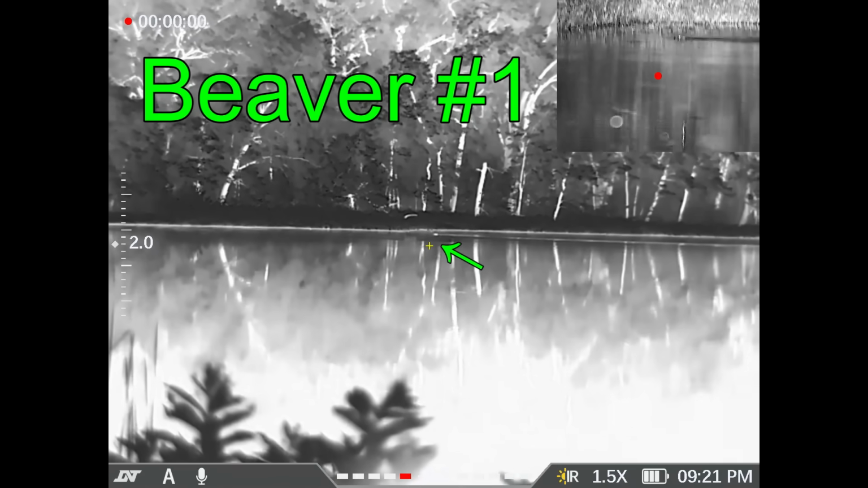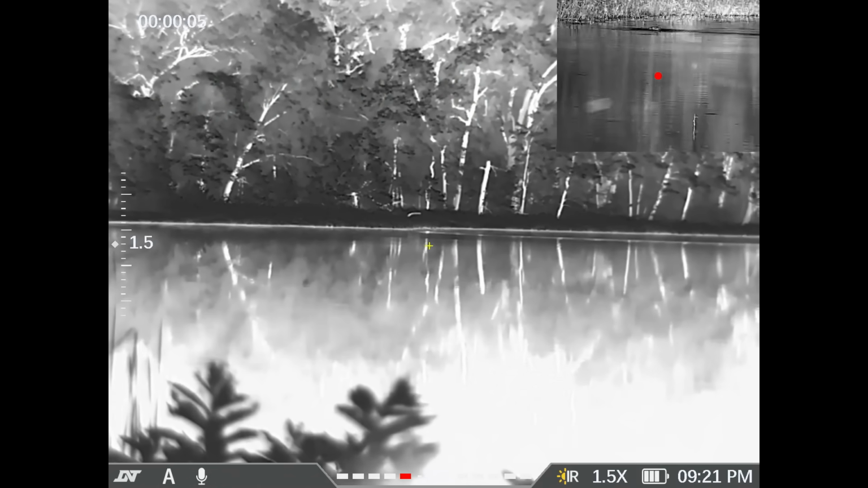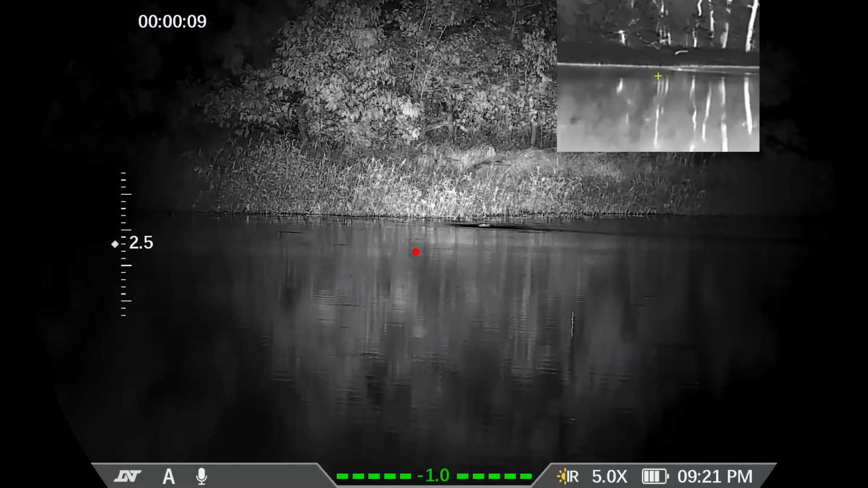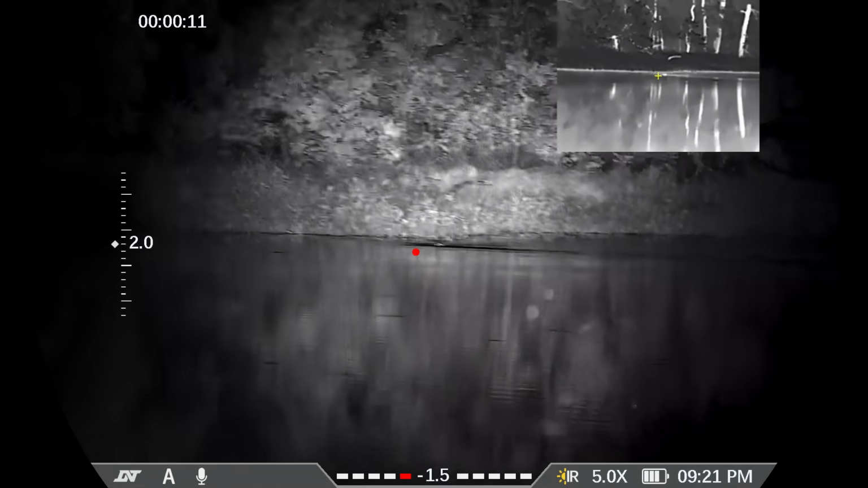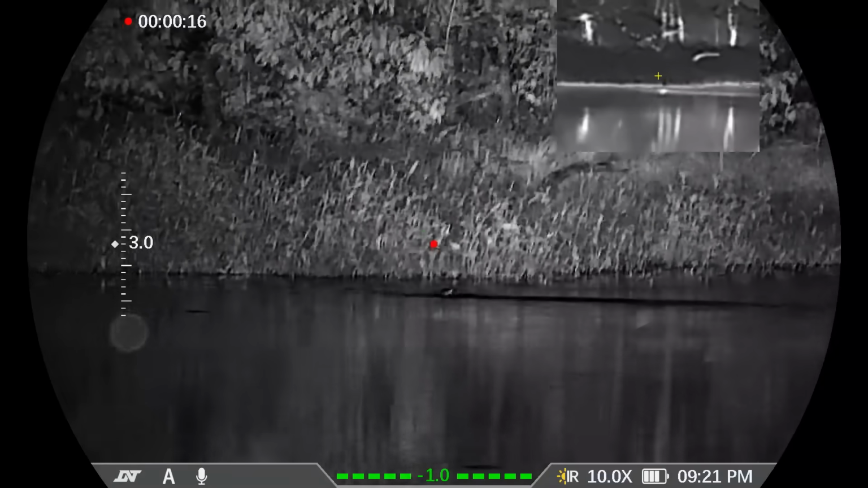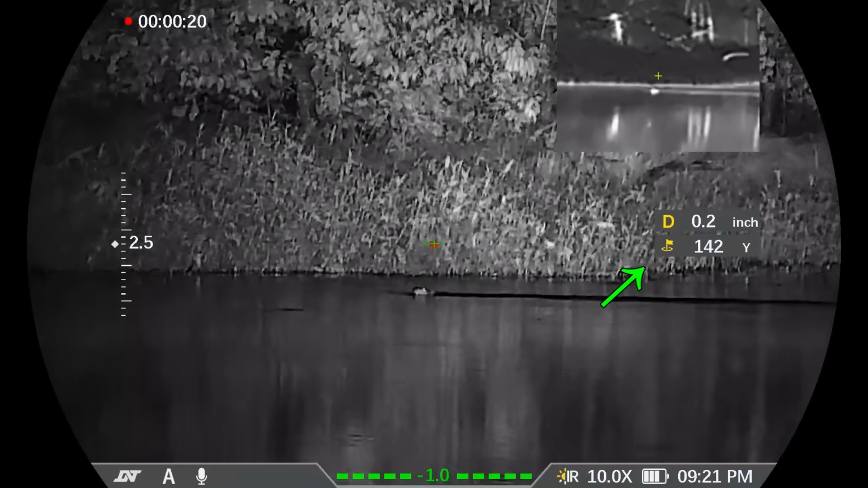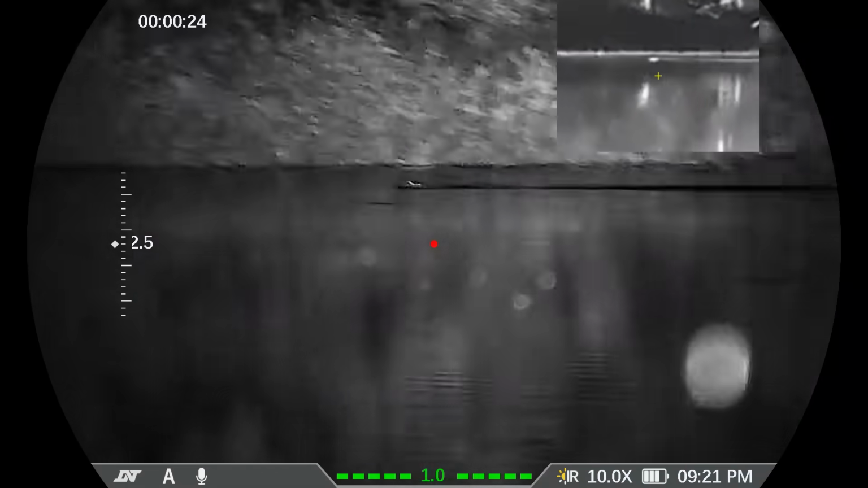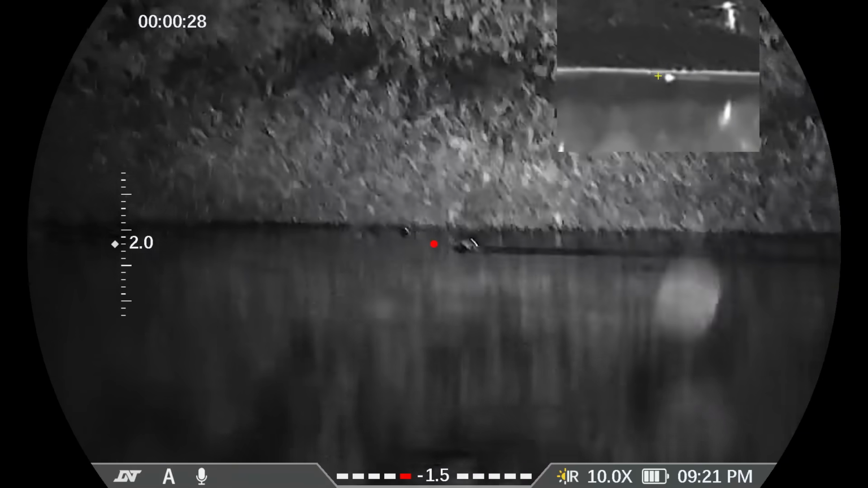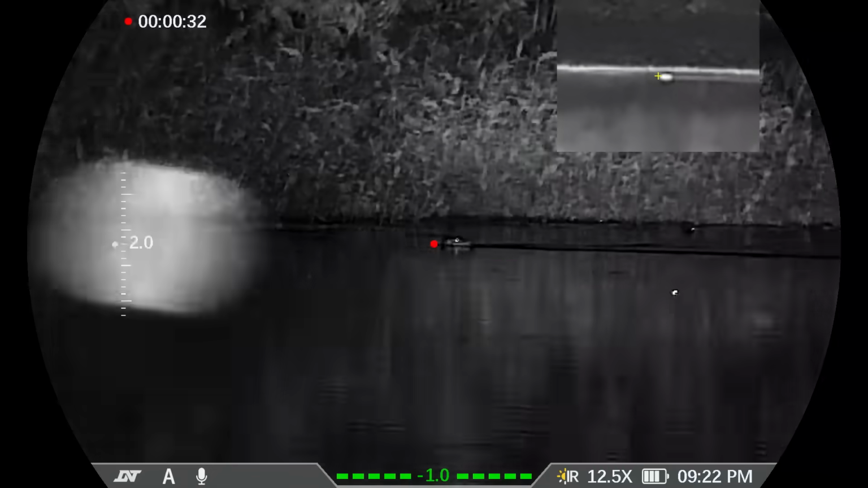Despite the shot, beaver number 1 comes swimming back along the far edge of the lake. There he is. I'll go ahead and range the land behind the beaver because I know I probably can't range the beaver. The land behind it was 142 yards, so it's within my standard shooting distance, so this should not be a problem. At any point in time, as soon as the beaver slows down or I have a good angle on the shot.